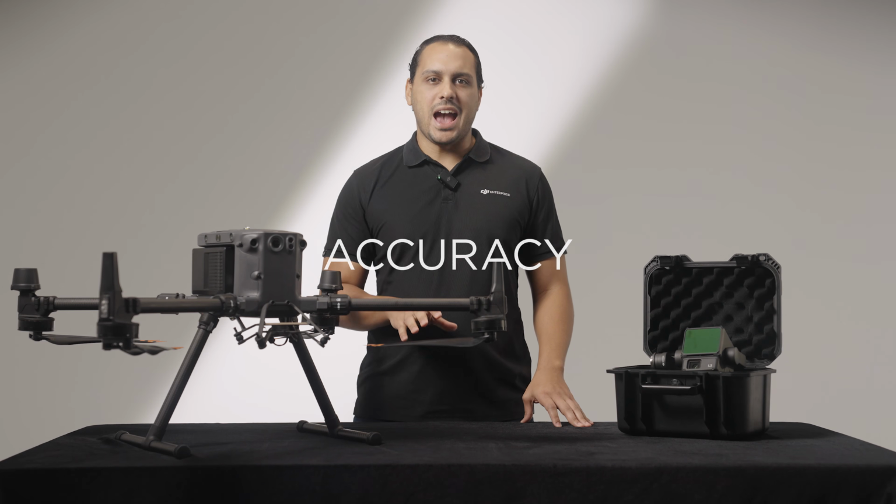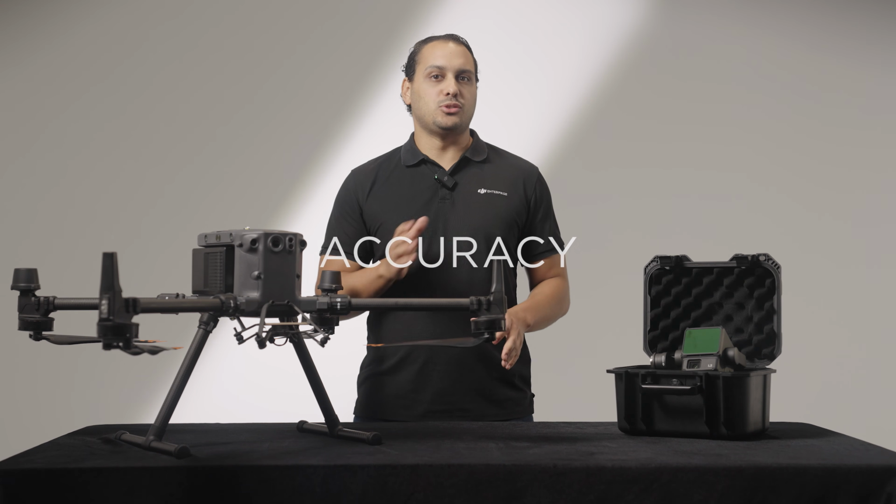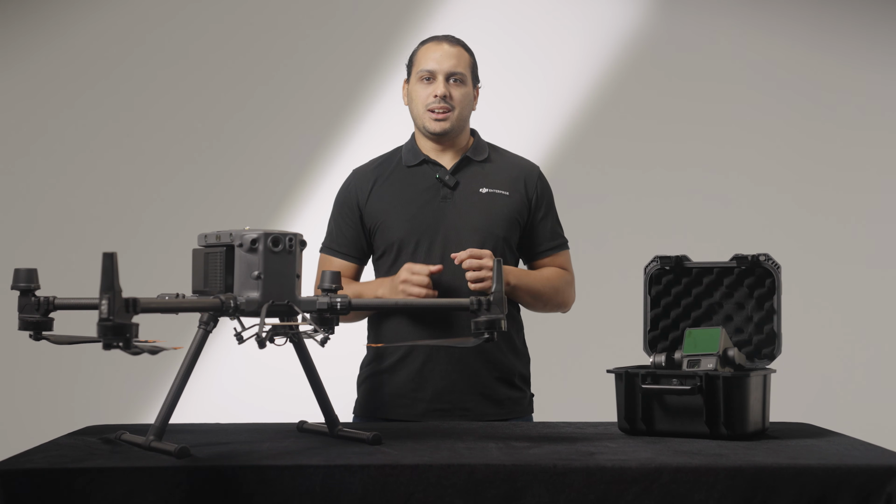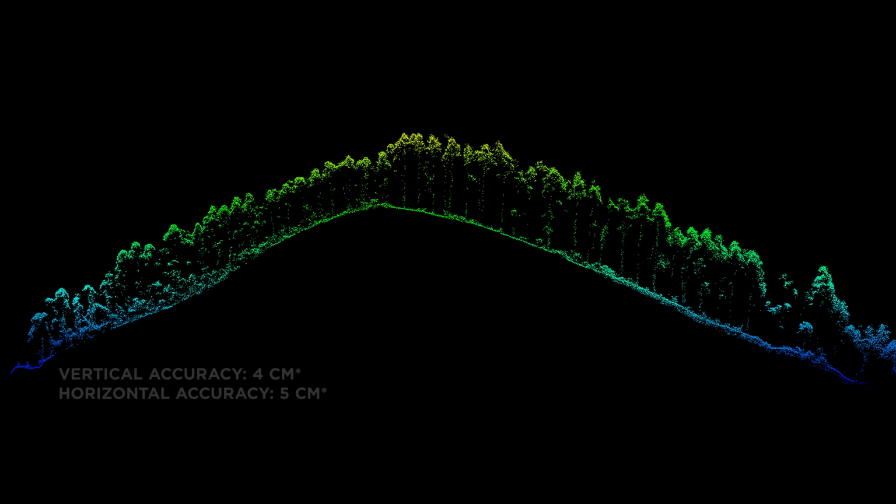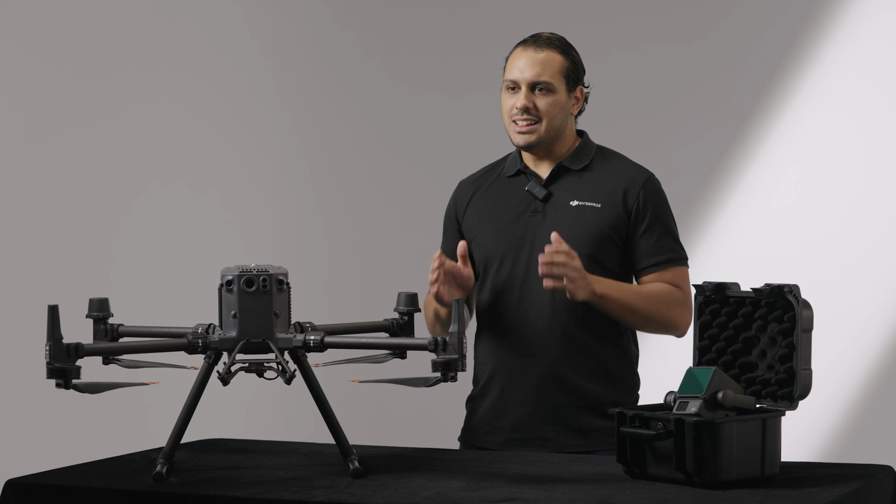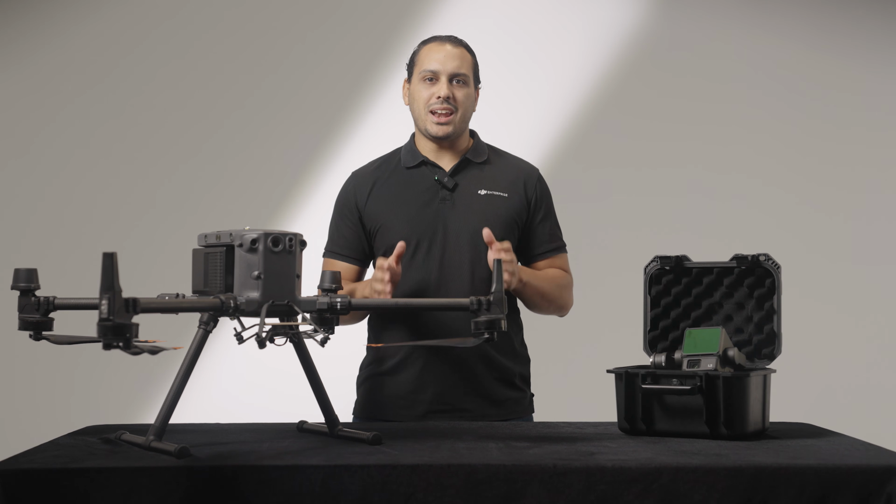Let's discuss the accuracy of the L2. It has been significantly improved compared to its predecessor. The precision of the L2 has increased threefold compared to the L1. The thickness of the collected point cloud is only 1/3 of that of the L1, making it capable of achieving a vertical accuracy of 4 centimeters at a flight height of 150 meters. This is a significant improvement compared to the L1, which means you can now capture even more precise data than before.